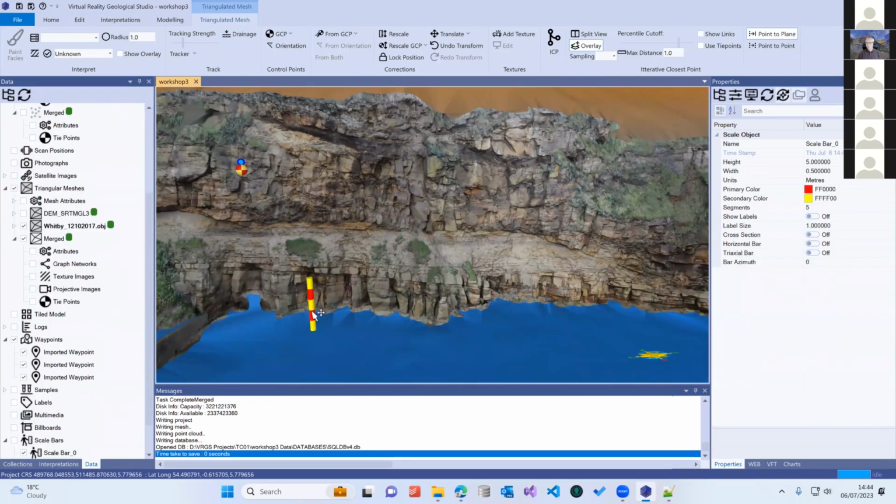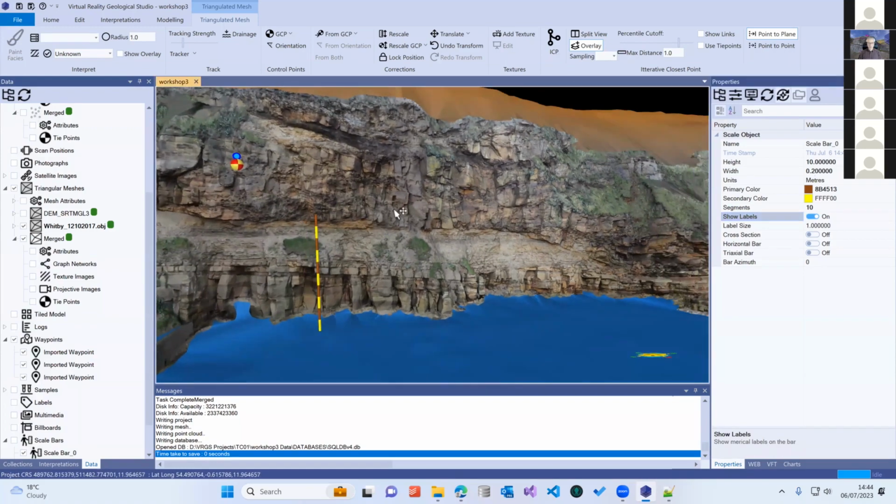Any of these scale bars, you select them, the properties come up here. We can do things like change their color, change the height, the width, number of segments, can show labels on them.